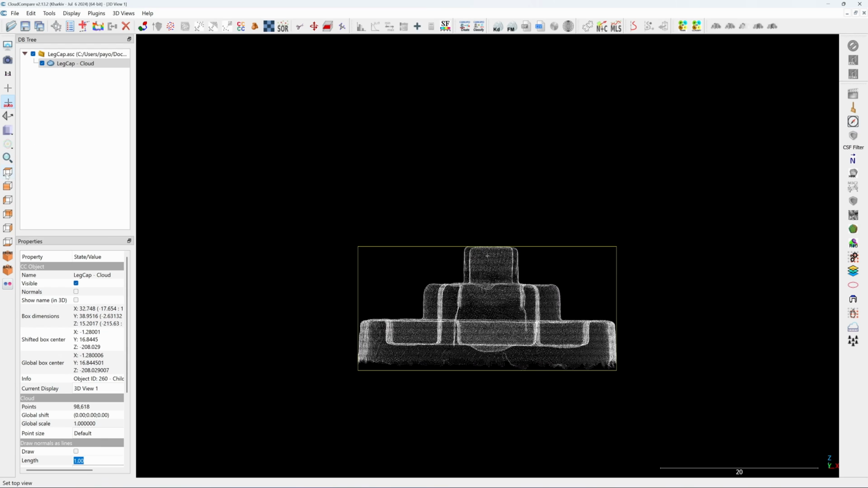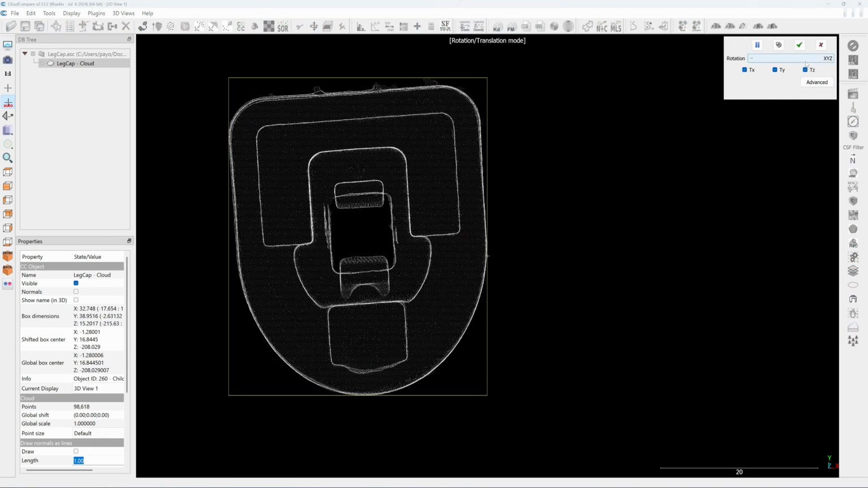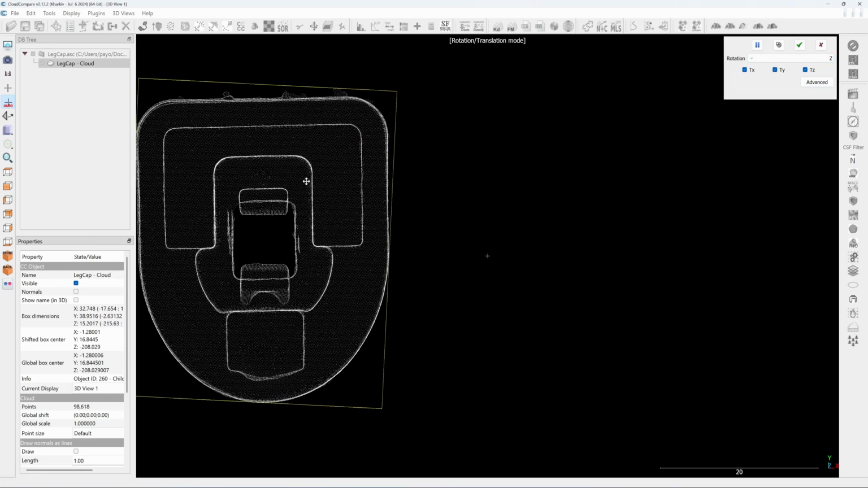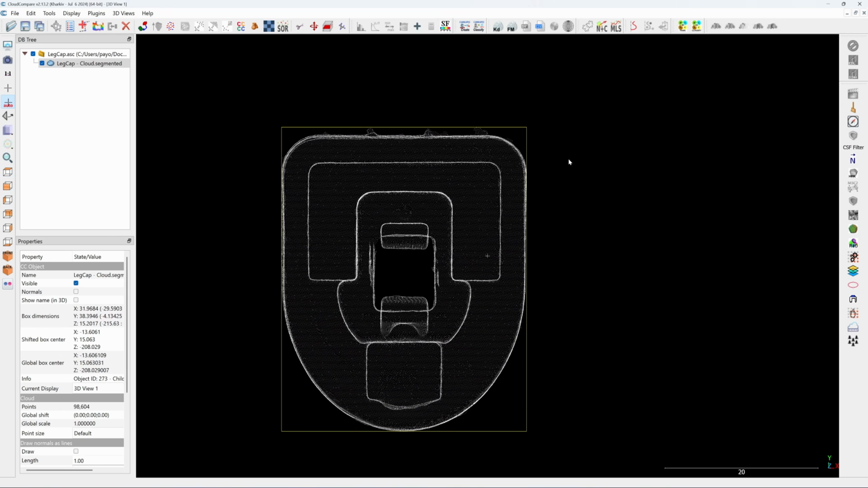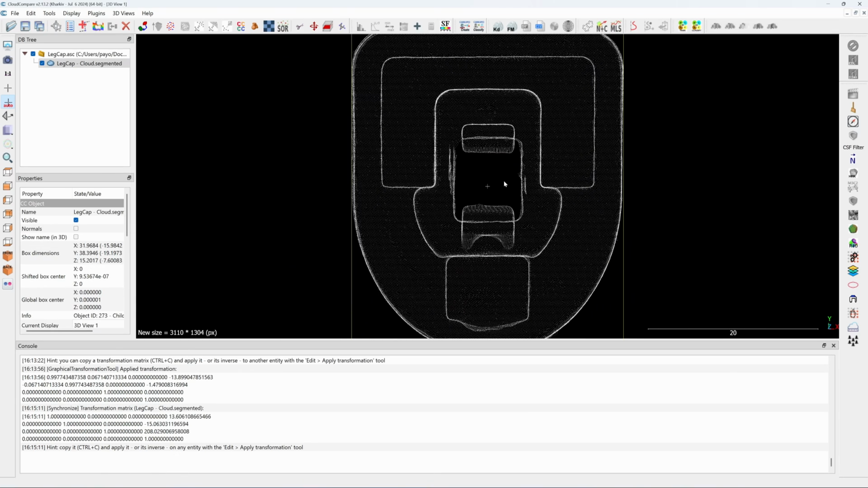Now if you look from the side, this plane is aligned to the XY plane. Next I'm going to put it on the top view, and I'm going to rotate it along the Z-axis using my monitor as a reference. Click on check mark here. Next I'm going to move this bounding box center to the origin point, which is here. Do this by clicking on tool, registration, move bounding box center to origin. Now it's in the origin point.